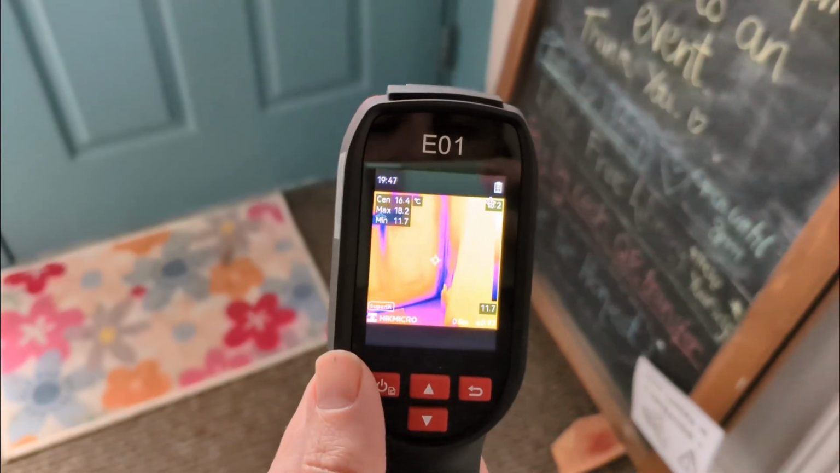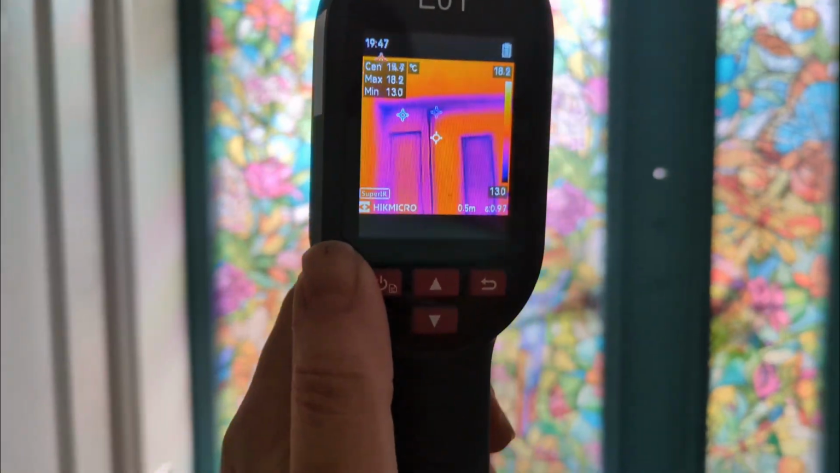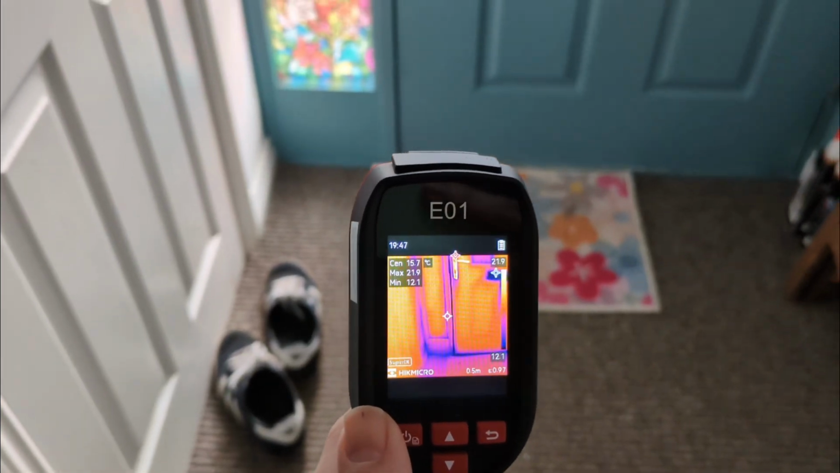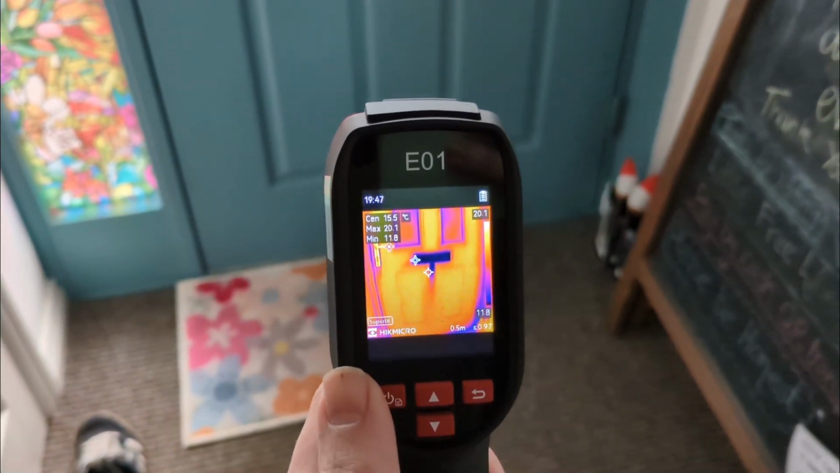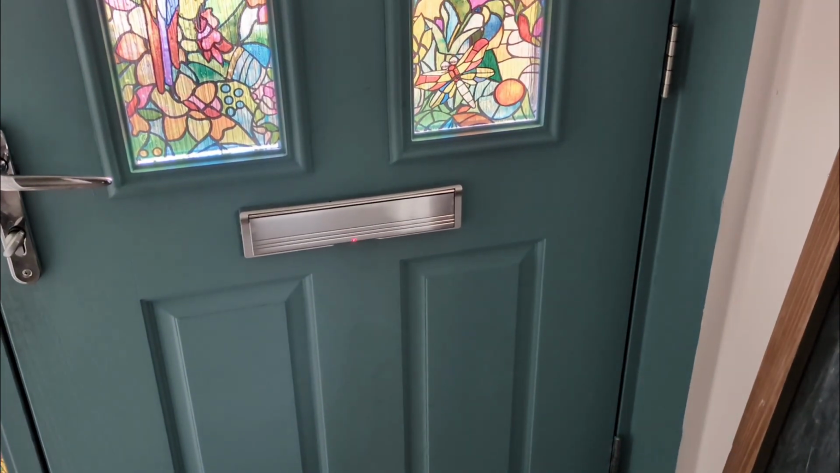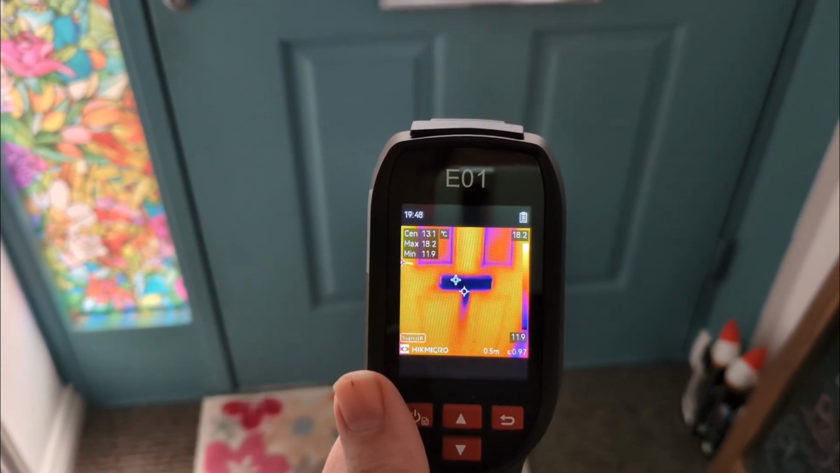You'll also see, which I do need to fit this new door actually, is the hinge, and probably going up a bit, yeah. And we've got a glass panel here, which is letting in quite a bit of cooler air. As expected to a point, you'll never get a perfect door, but we can definitely see here that it is going down to, I'm going to use this trigger here, and you'll see the red light here, it's just pinning here. So it's saying 18 degrees and the rest of the house is about 20.